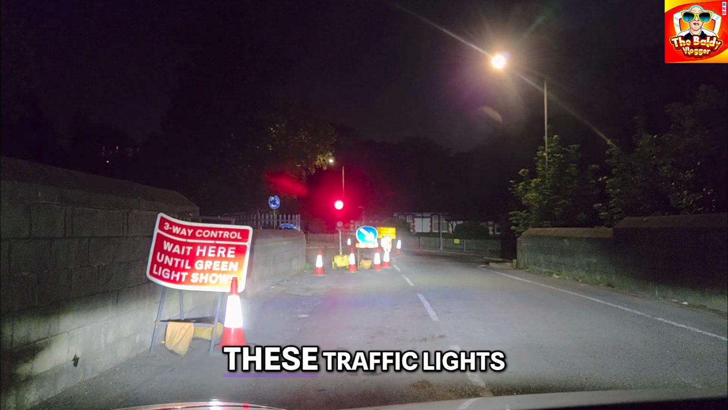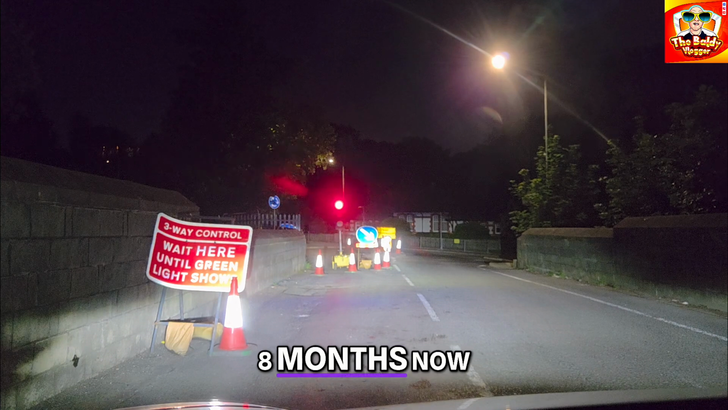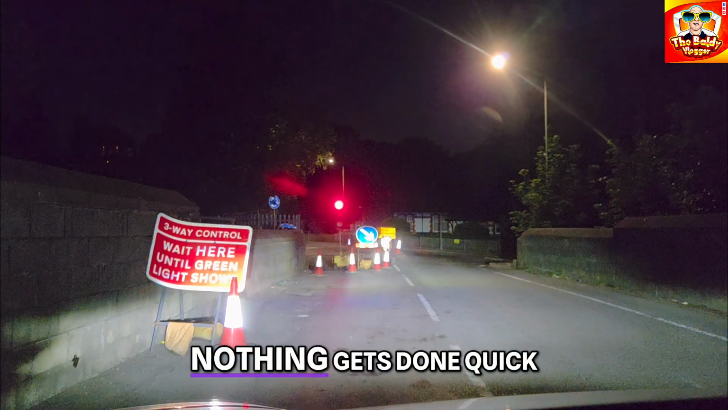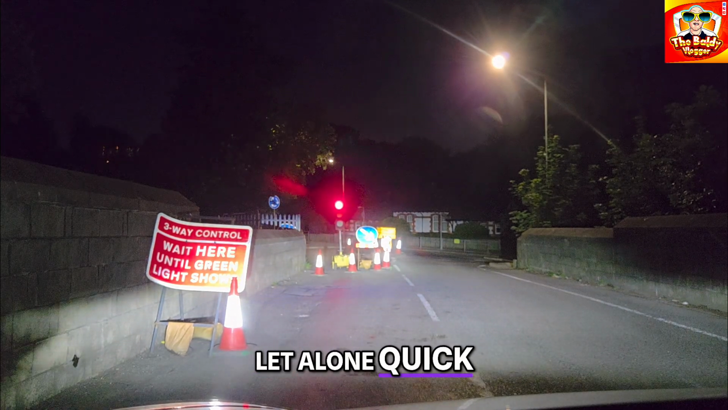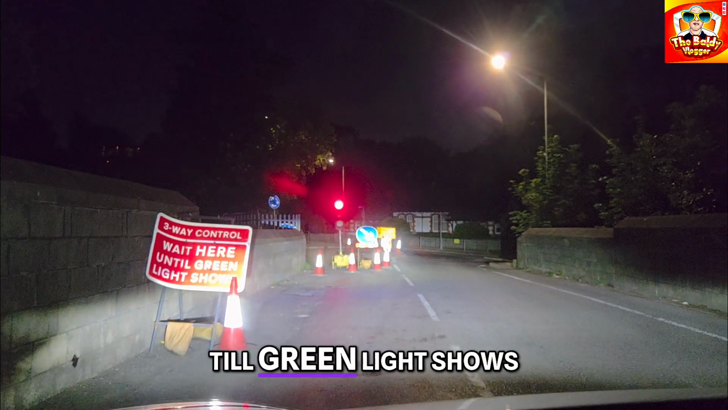Alright, these roadworks here, these traffic lights, they've been here for about 6 to 8 months now. Maybe more, I'm not sure. Nothing gets done quick around here. Nothing even gets done in normal time, let alone quick. I don't mind just normal time. So I just have to wait here till the green light shows.